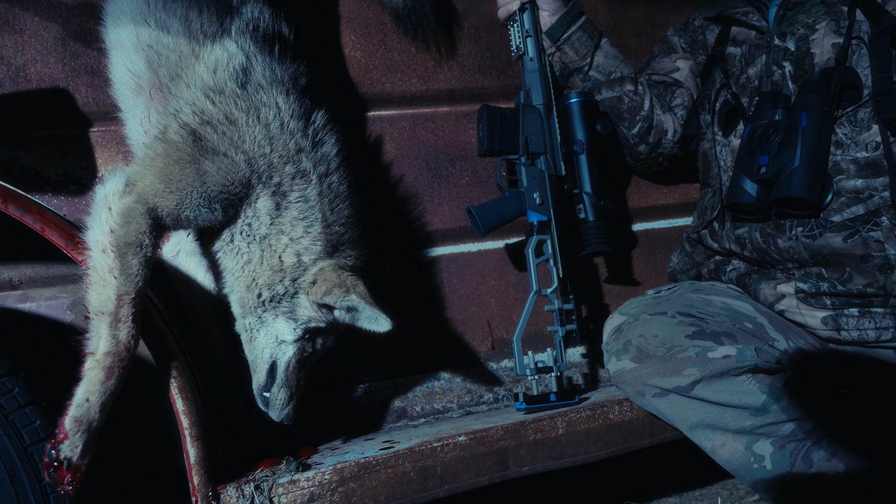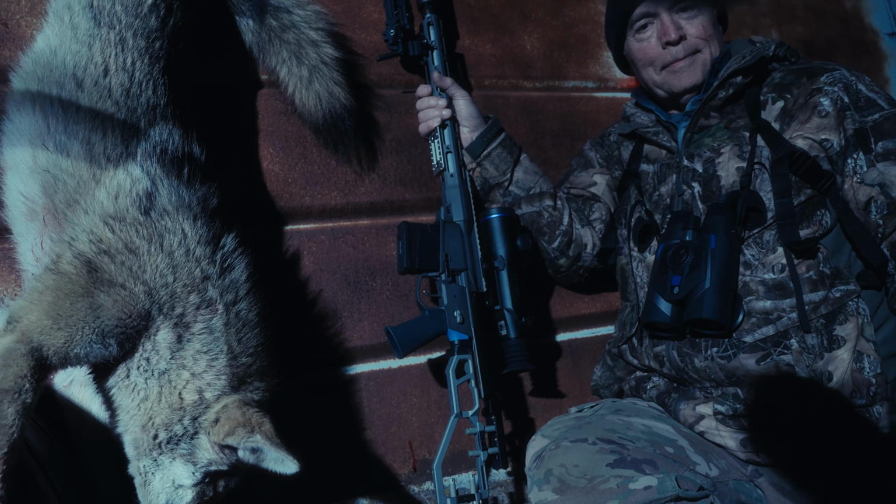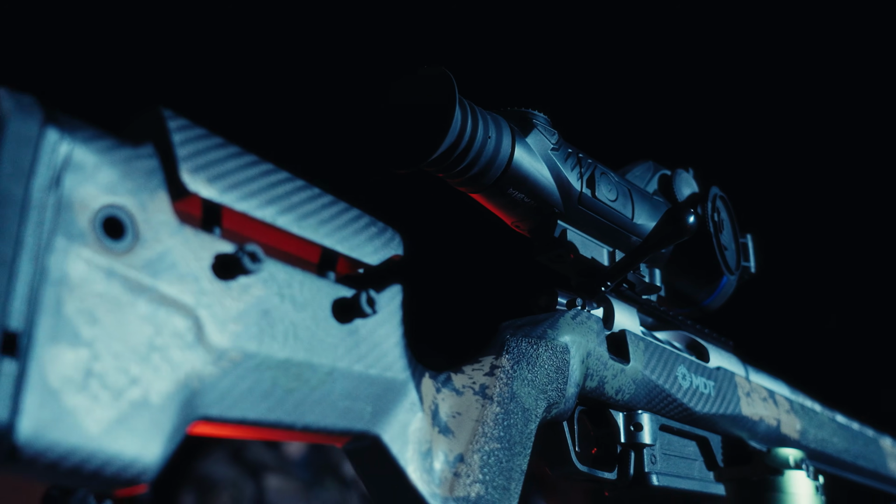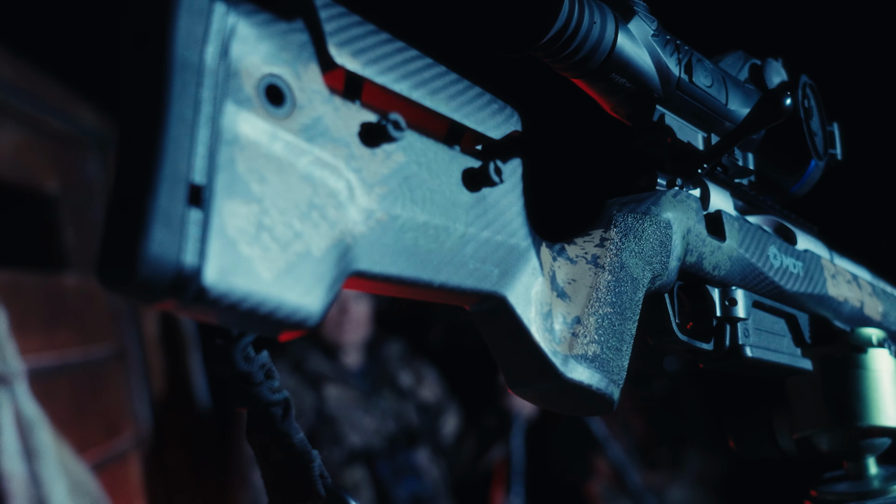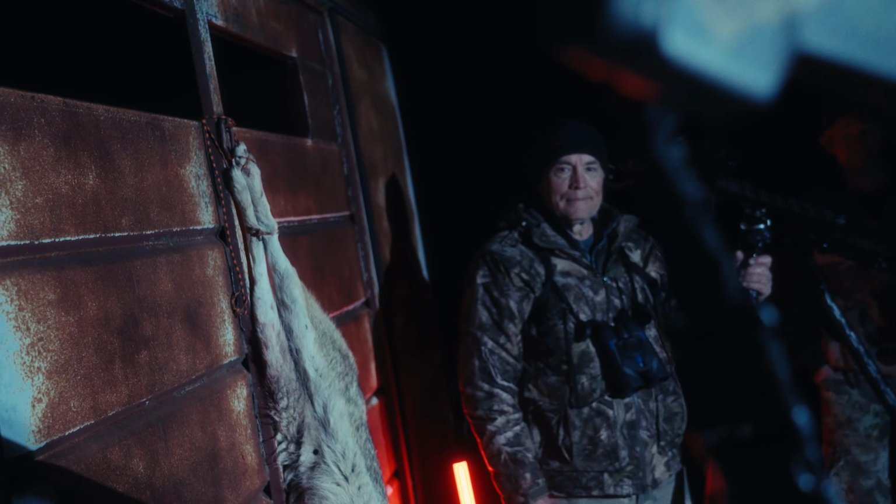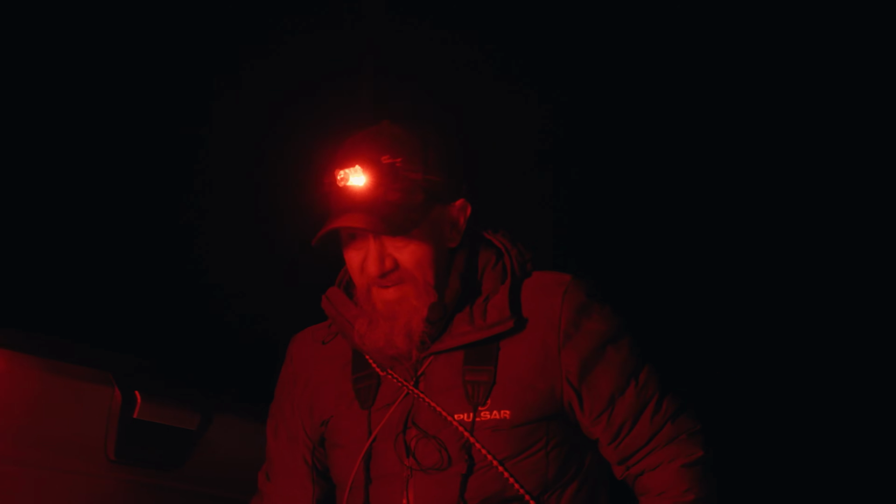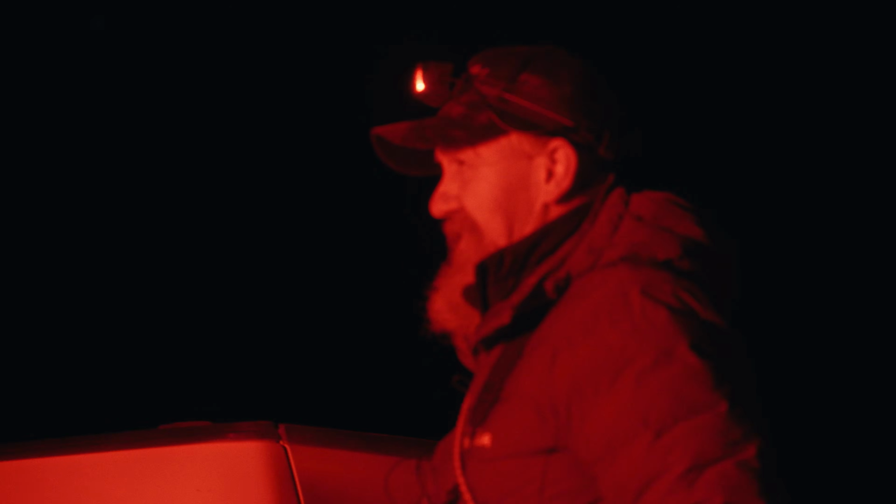I had to tell him 3 times to shoot it, but I think that one came in to about 70 yards within the first 10 minutes. So that was a good start for the night. And then we had a few more stands. We saw some dogs, but they were staying out there, 500-600, and I was running a new optic on a rifle that I haven't run before. Normally I'd take that shot, but I didn't want to take those shots with that equipment until I got some more time behind it.